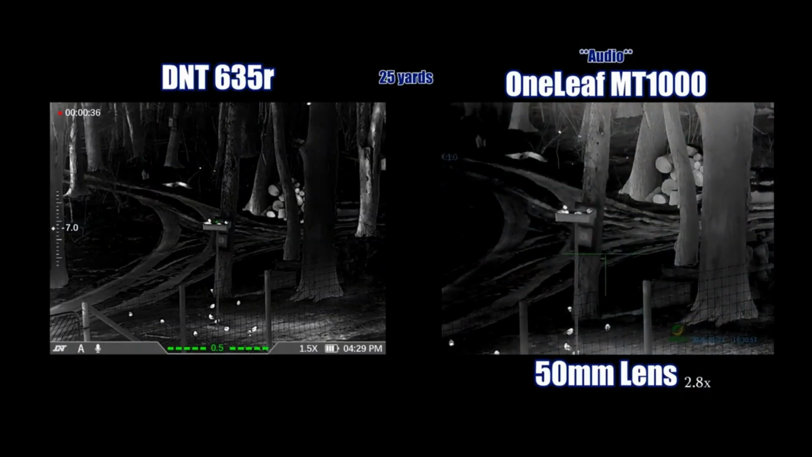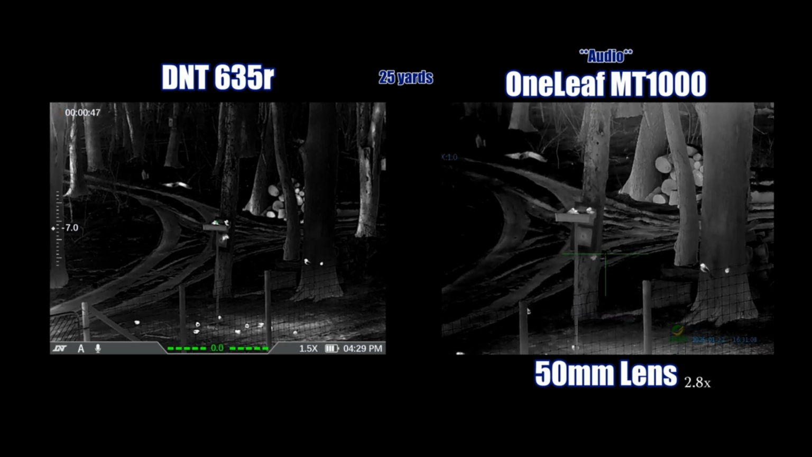Both optics are using the white hot color palette. Both focused in at the bird feeder at 25 yards. The OneLeaf MT1000 has the 50mm lens at the base magnification of 2.8, and the D&T Optics has its factory lens that's non-replaceable at the base magnification of 1.5.